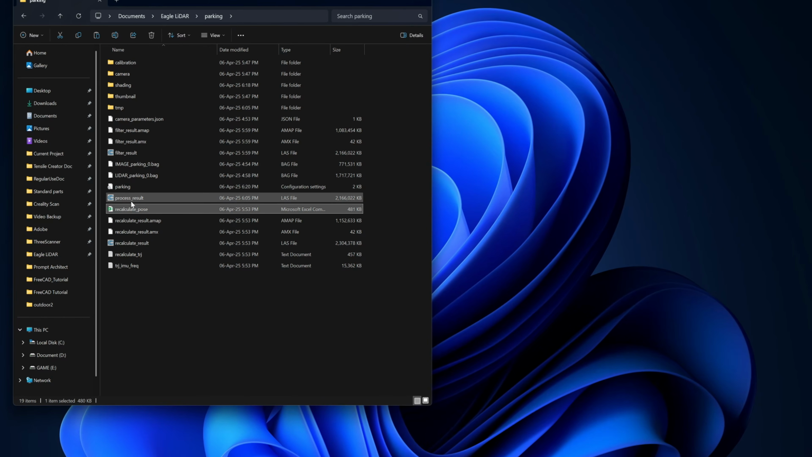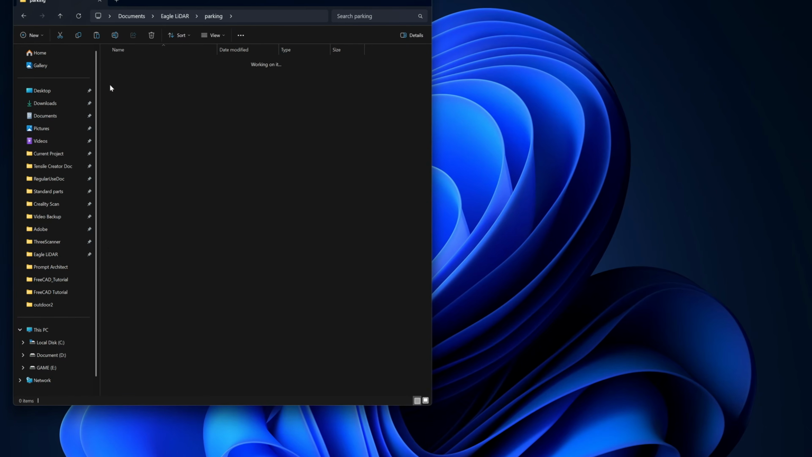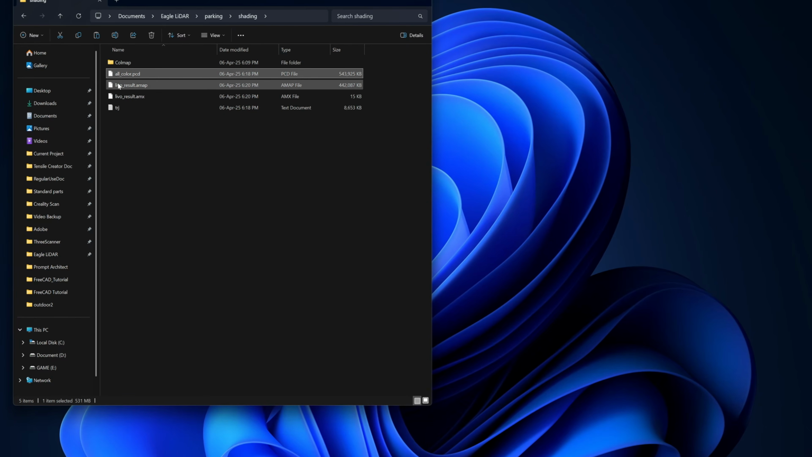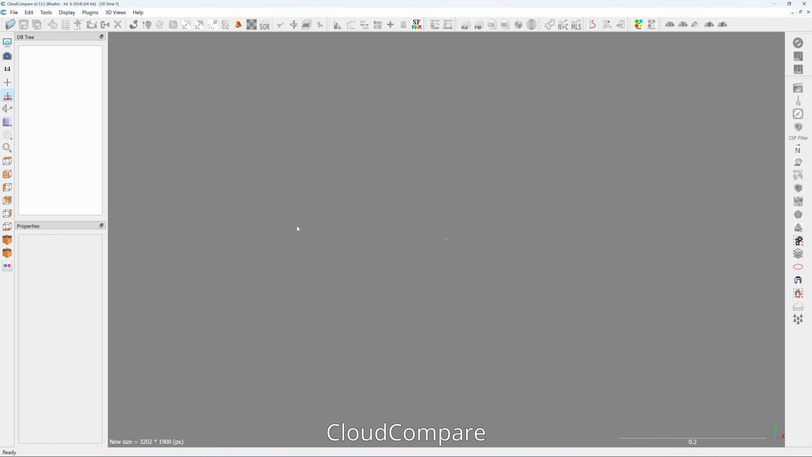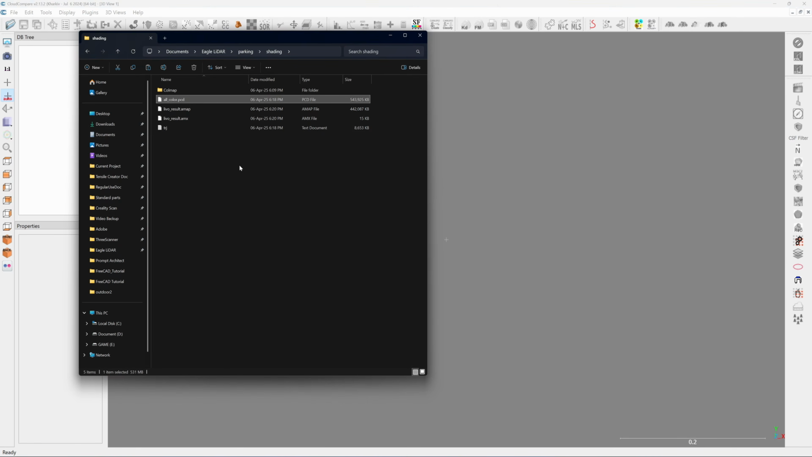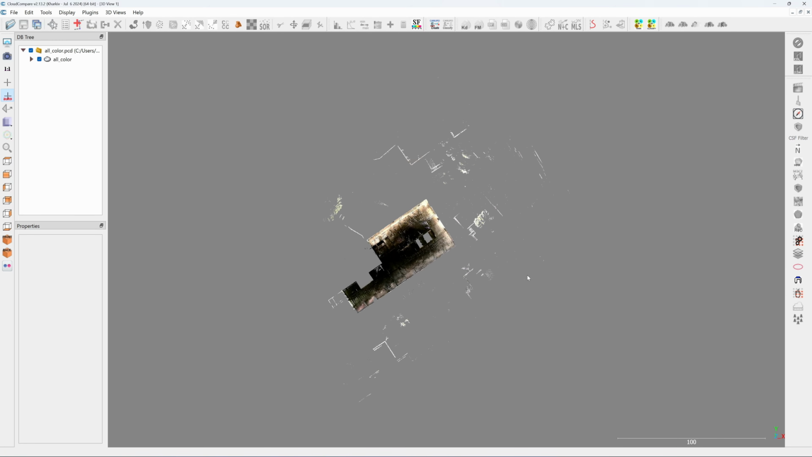You can just drag these files and drop them into CloudCompare, and it will open immediately. And for the shading, you can drag and drop this file, allcolor.pcd. This file is only about 543. You can drag and drop it in CloudCompare, and it will show you the point cloud with the color. Okay, CloudCompare is a freeware. I put the download link in the description. You can drop your color point cloud here, and it will just come up like that.